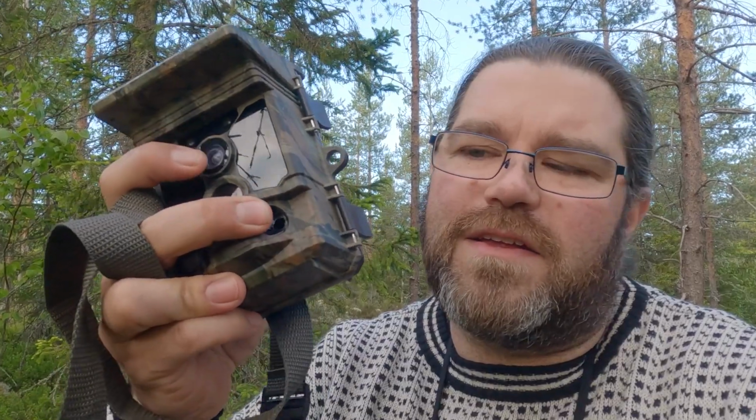From looking at the footage, it looks like at a certain point in May, the camera suddenly started triggering a lot at random, and I've looked at this a little bit more carefully. There's a bit of damage. If you look there, you can see that one of these side sensors has been broken loose.